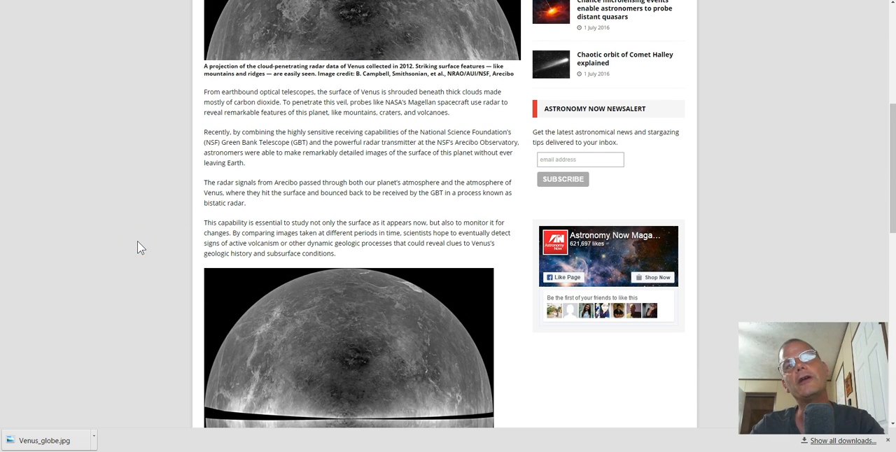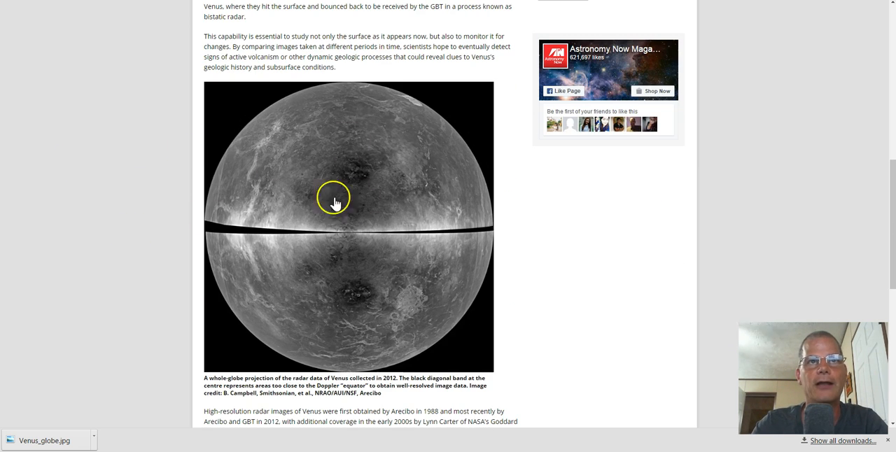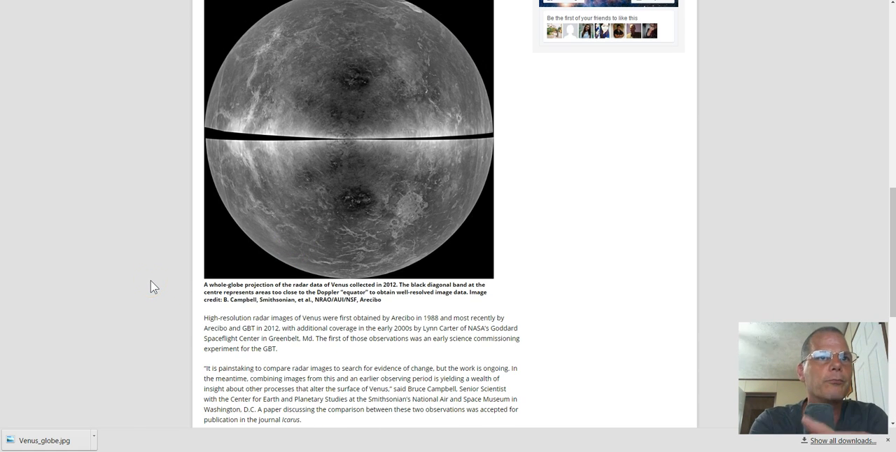But anyway, when you look at this, I've got this picture here which I enhanced, and I also have this one here which I enhanced, which shows what they did. It's still 2012, but they did one half and then did the other half. The whole globe projection of the radar data of Venus collected in 2012. The black diagonal band, and I'm not sure where they're seeing the diagonal, I can see a cross where they did the two halves, center represents areas too close to the Doppler equator.